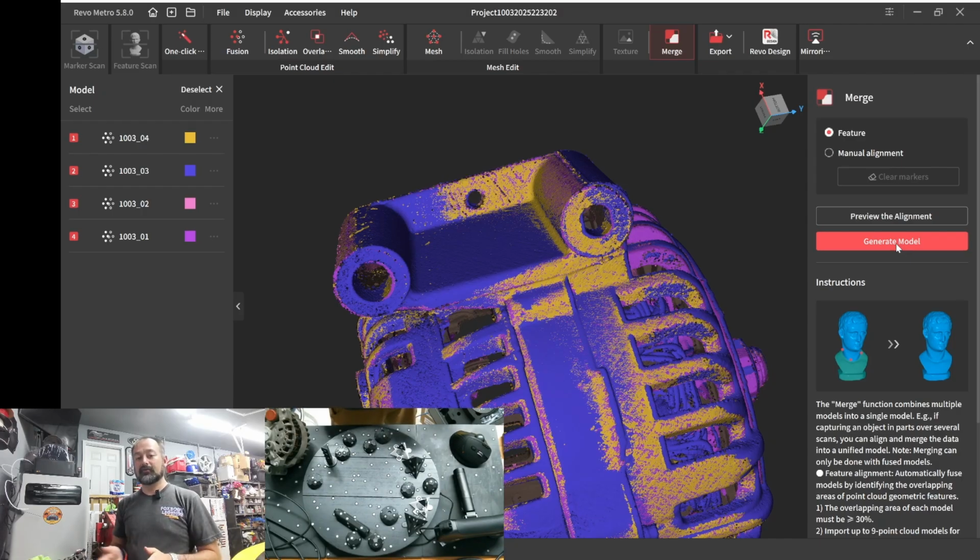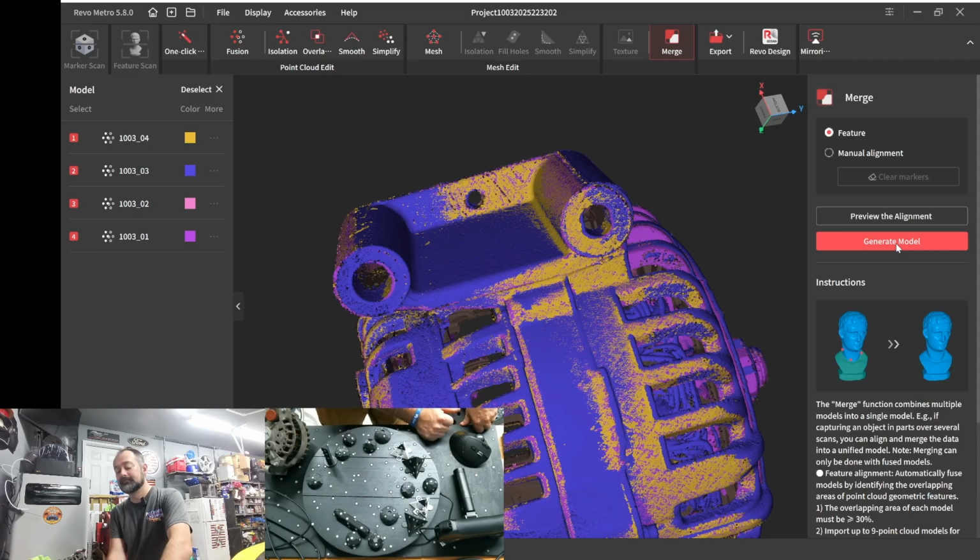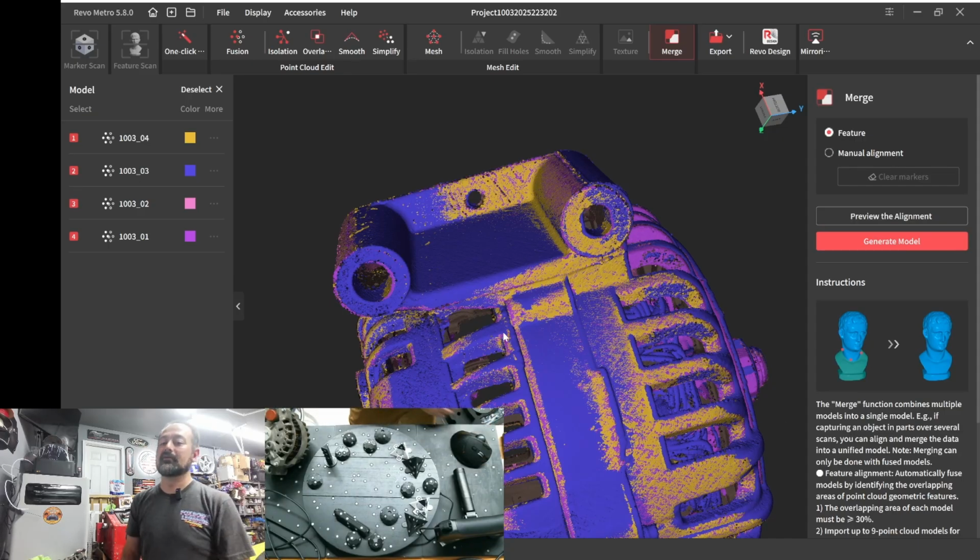So we're merging now. We're taking all 4 point clouds and putting them together. And we're going to see about this finishing. It says it's almost done.